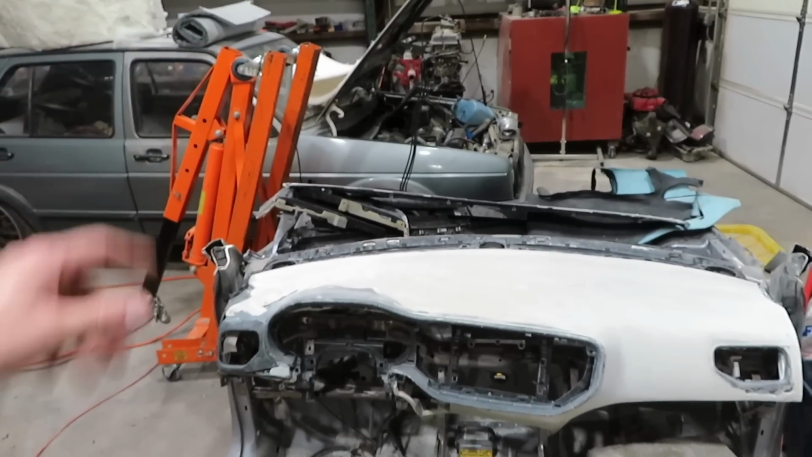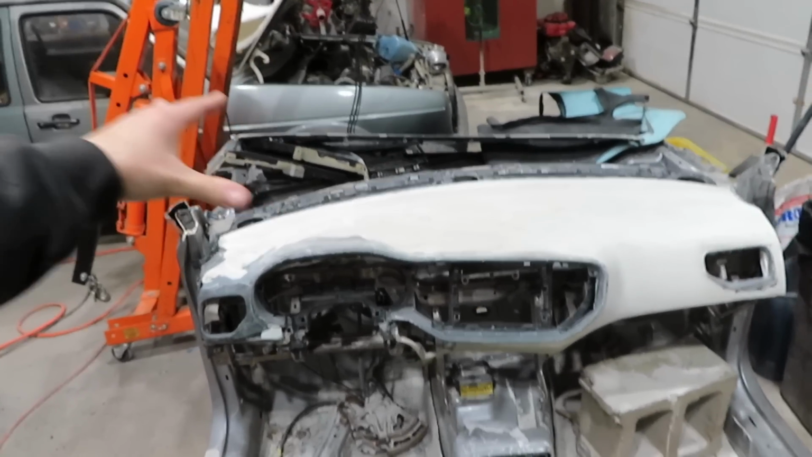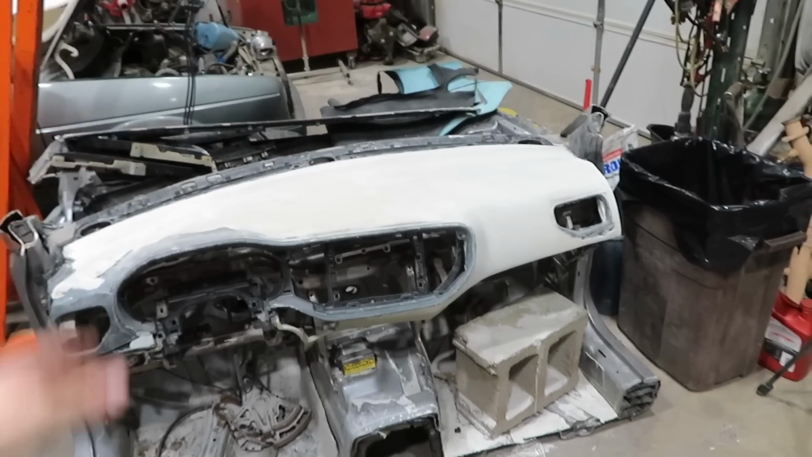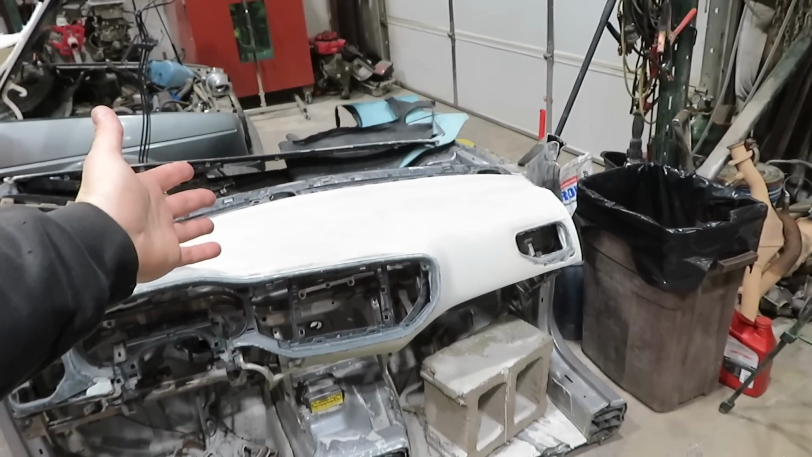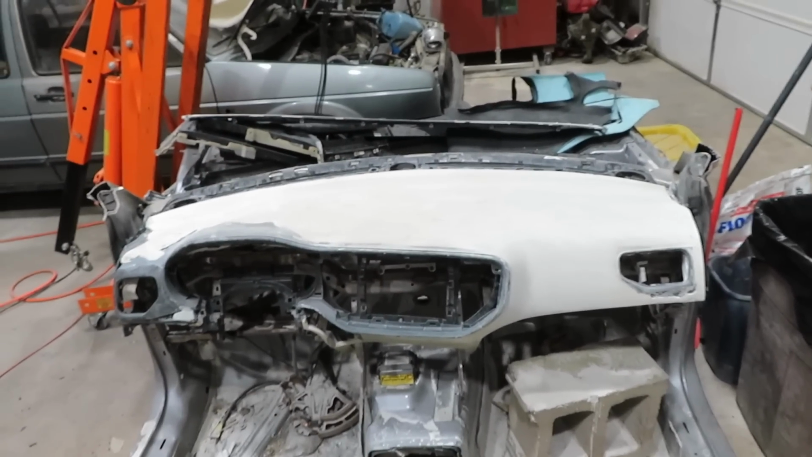The one thing I didn't want to do, like I said in the previous video when I made this dash out of bonding it together in body filler, is that this dash is really heavy right now. It has a lot of body filler and it probably weighs 250 pounds.